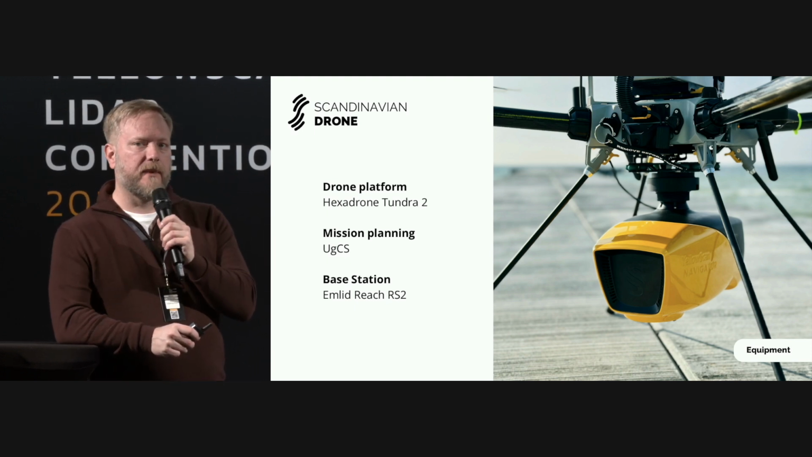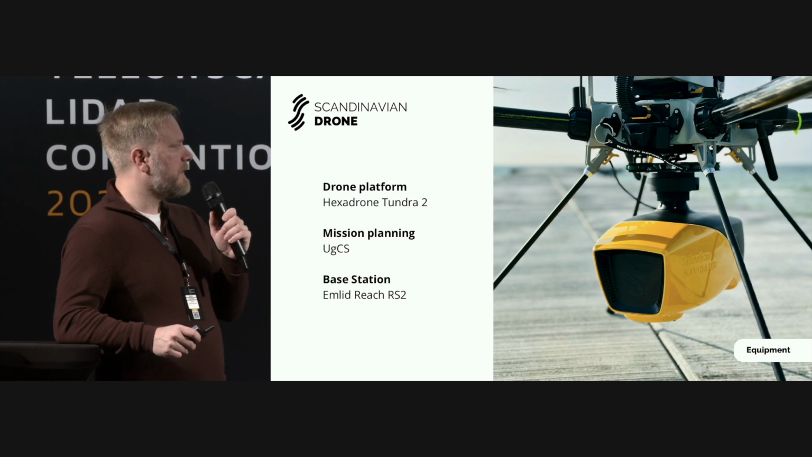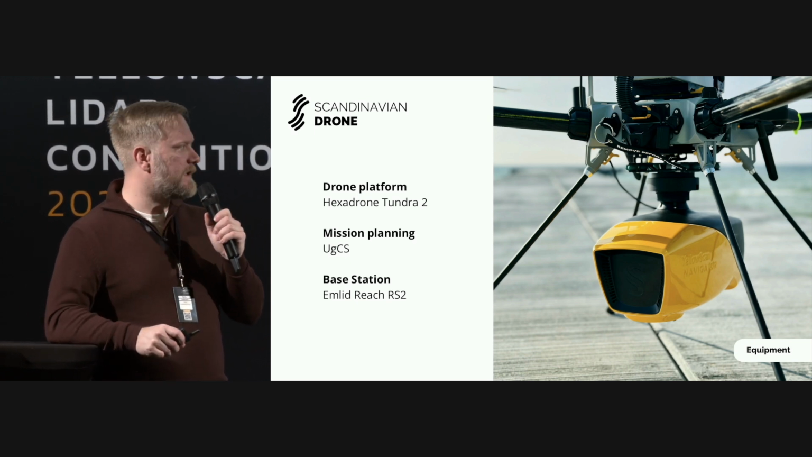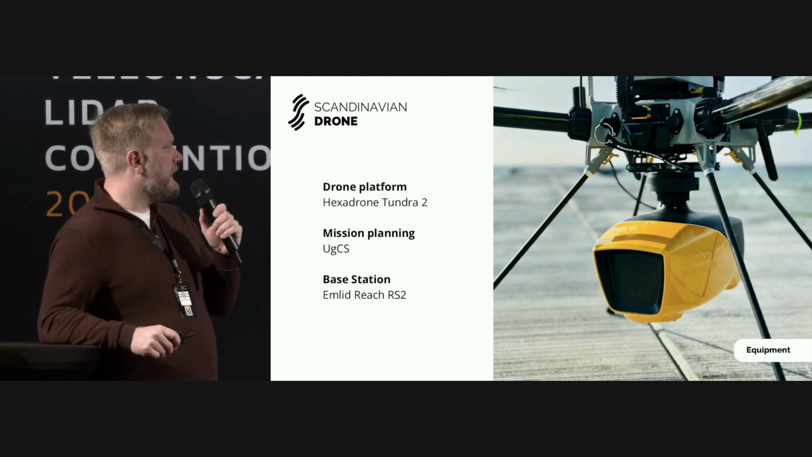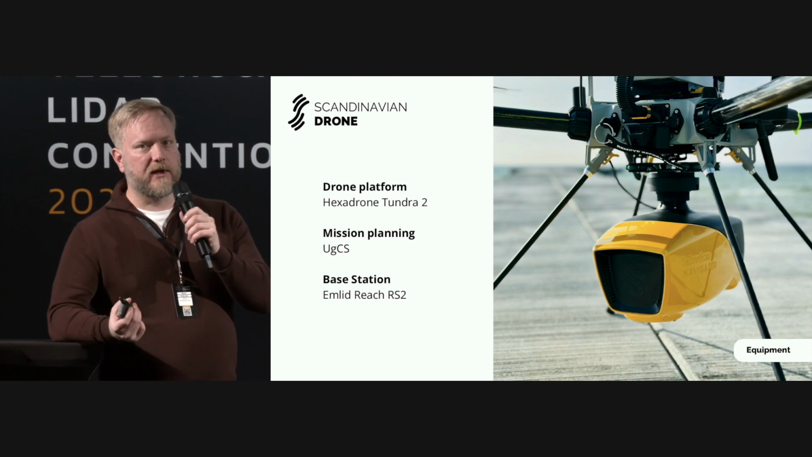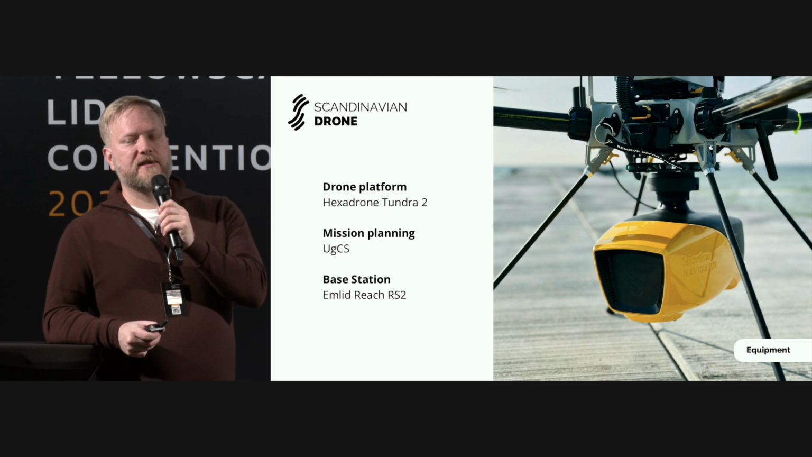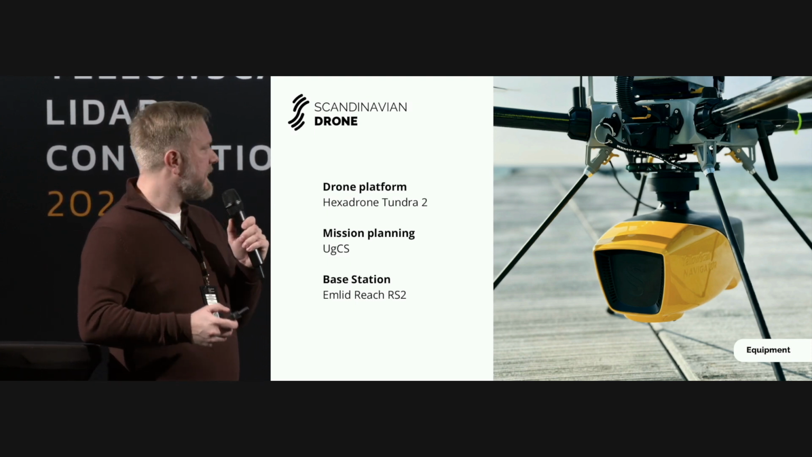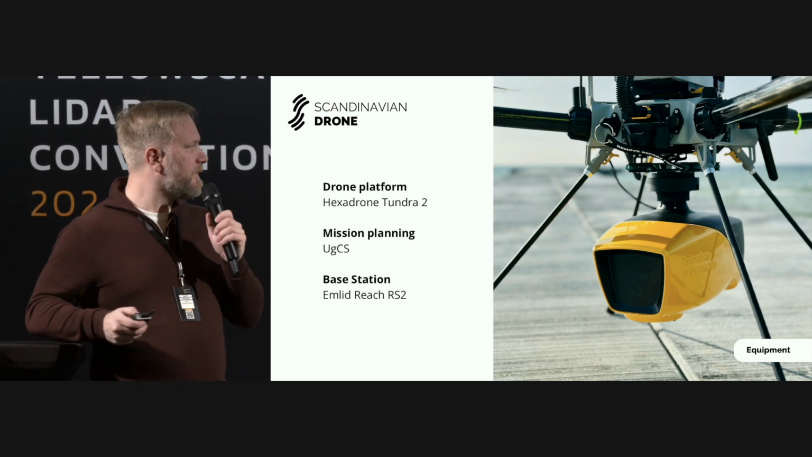Probably quite a few are familiar as well with UGCS, Universal Ground Control Station, being used for both DJI drones and a lot of open source systems based on ArduCopter and so on. And as a base station, we use the Emlid Reach RS2. That's been a nice little rover / base station that we've had for a few years. So that was the basic setup of equipment that we had.